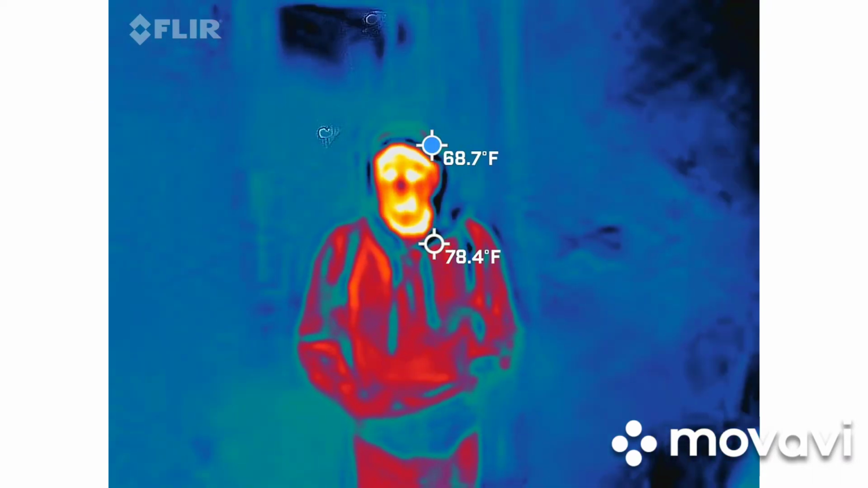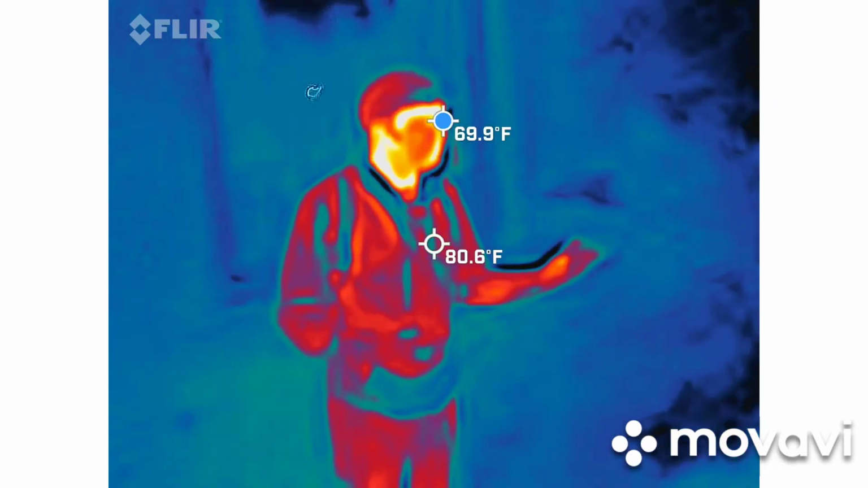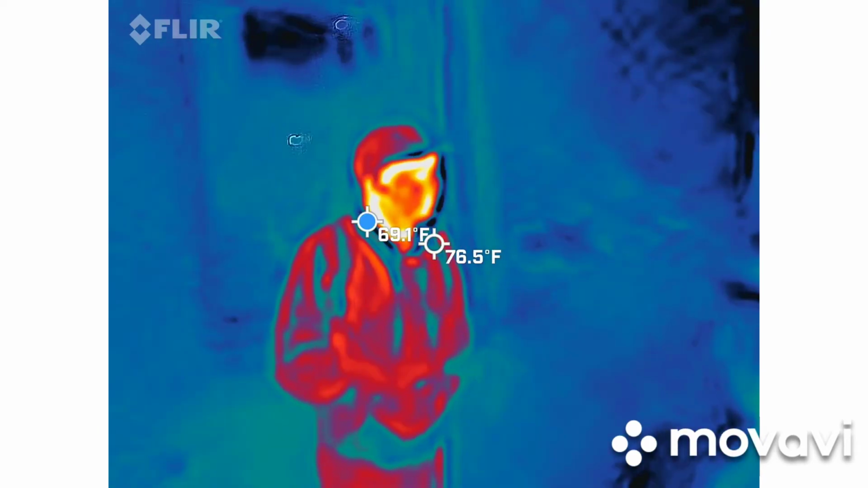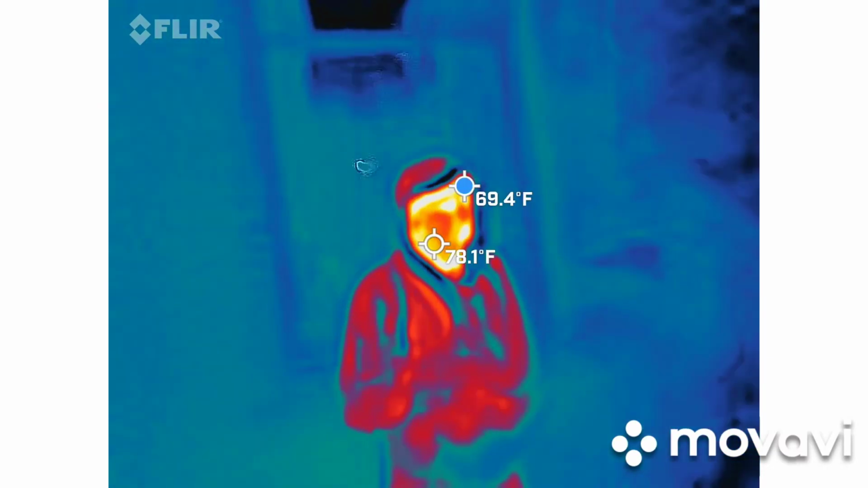From here, we are going to walk through the rest of the alley. We're going to keep filming. You're going to stop your films. I'm sorry, I didn't tell you to start filming, my bad. You can film here, but we do have the thermal warning. You can stop your film once we exit the alley because we will be coming through a neighborhood. If we go left, I get a ticket, so we're going to go right.